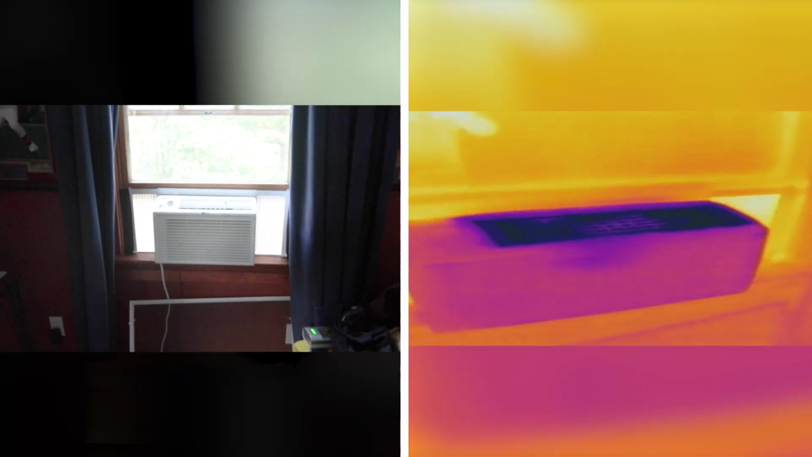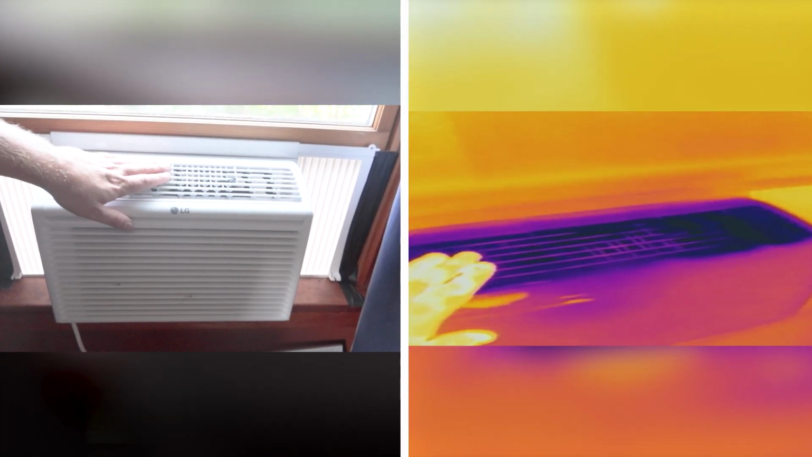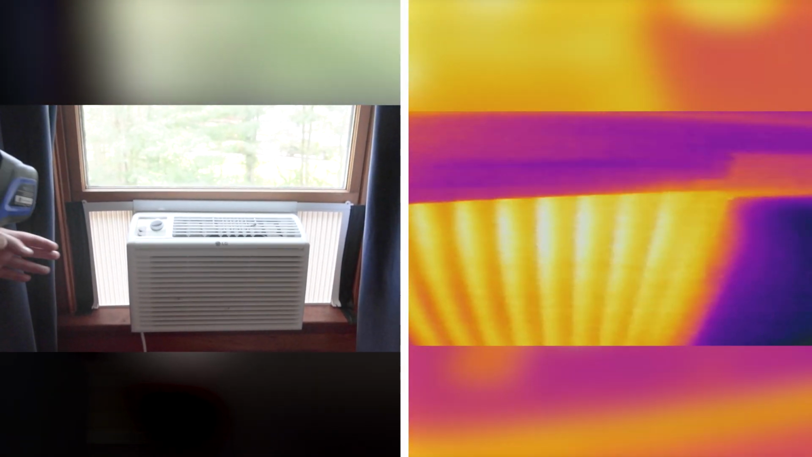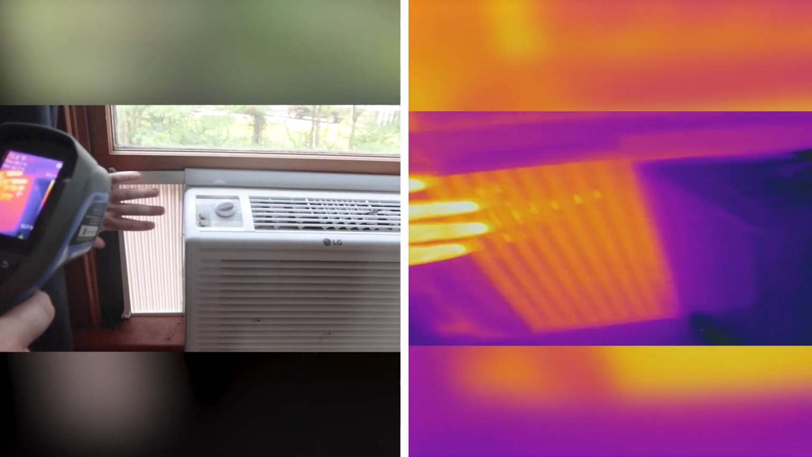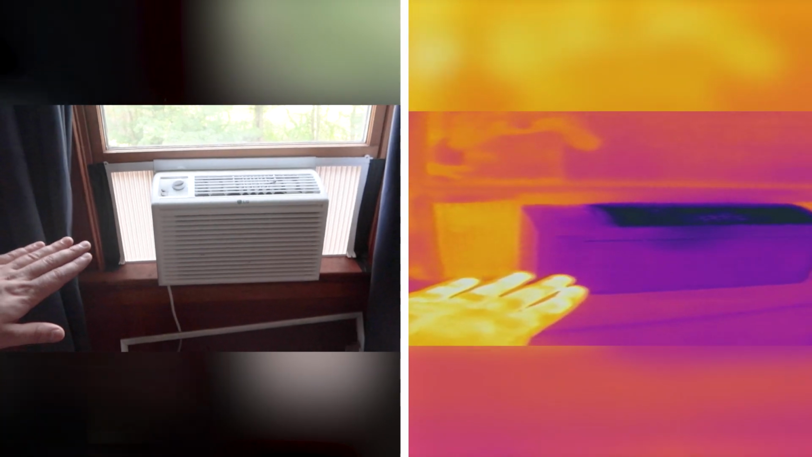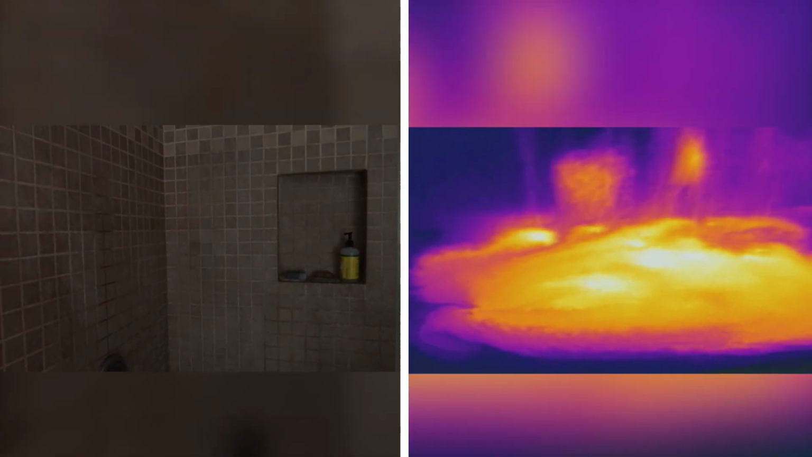Like, let's go to this window unit that we're looking at right now. It's so easy to see, like, oh, that's how it works. Right, and then you can go to the other side. So we looked at a split unit AC, and the outside is hot and the inside is cool, right? Because a heat pump is taking heat energy from inside your house, collecting it, and then pumping it outside of your house, where it gets hot and rejects the heat to the outside. You have to learn this. It's hard to wrap your head around it. Once you see it, you're like, that thing hot, that thing cold. Me get. Again, us playing with the shower just to see some hot water.